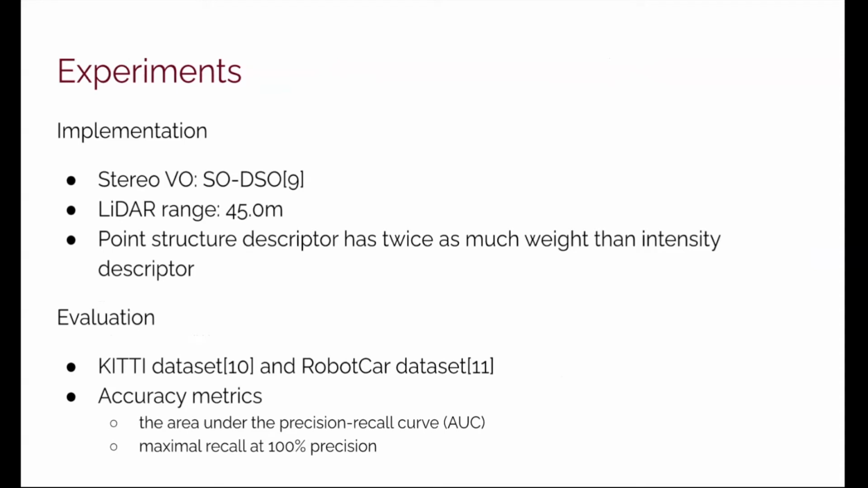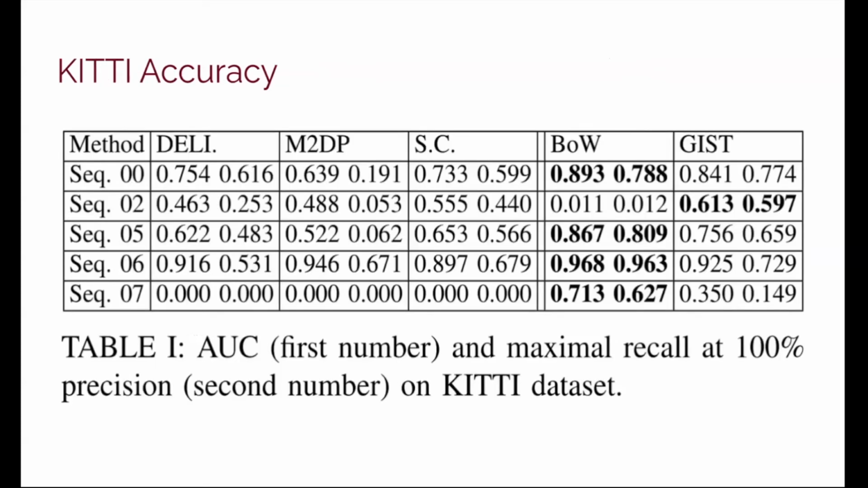In the experiments, we use SO-DSO, introduced in our IROS 19 paper, as our stereo visual odometry. We set the desired LiDAR range to 45 meters. We let the point structure descriptor have twice as much weight as the intensity descriptor, as we rely more on the structure. We use the KITTI and the RobotCar datasets for evaluation. We focus on the area under the precision recall curve, or AUC, and maximum recall at 100% precision as our accuracy metric.